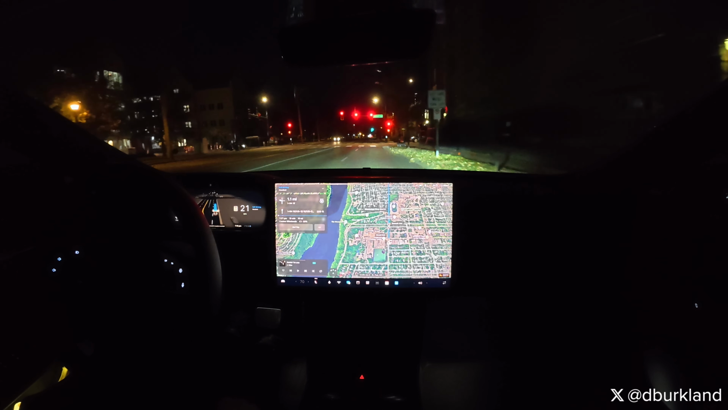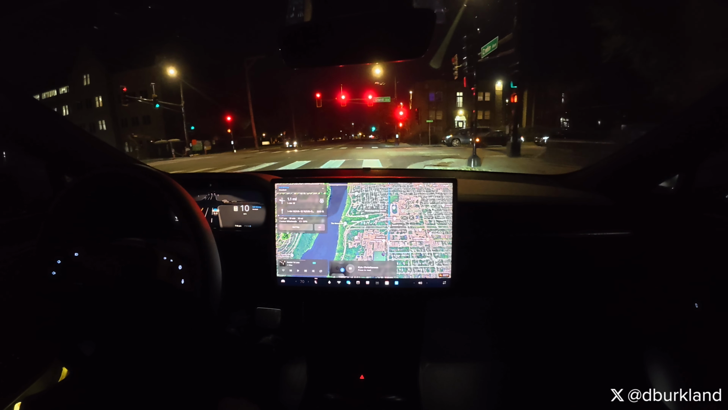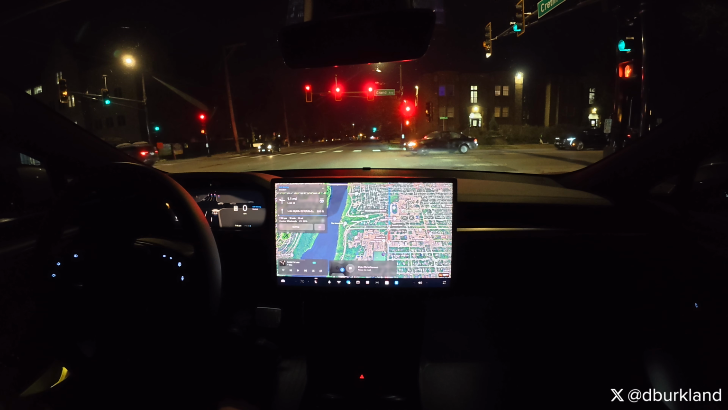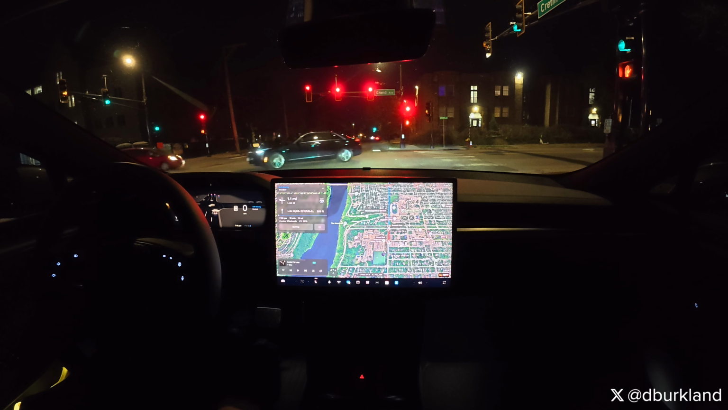So when we have to use those pillar cameras, again, that's when this behavior starts coming up, it seems like. The car has a tough time gauging how far away things are, especially at night. And that wasn't the case with version 13. So, let's just see how the rest of the drive goes, but not off to a great start.